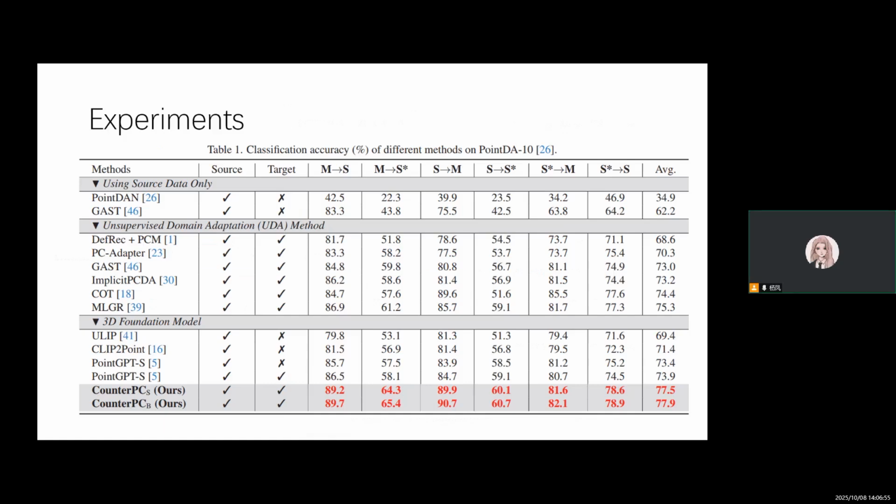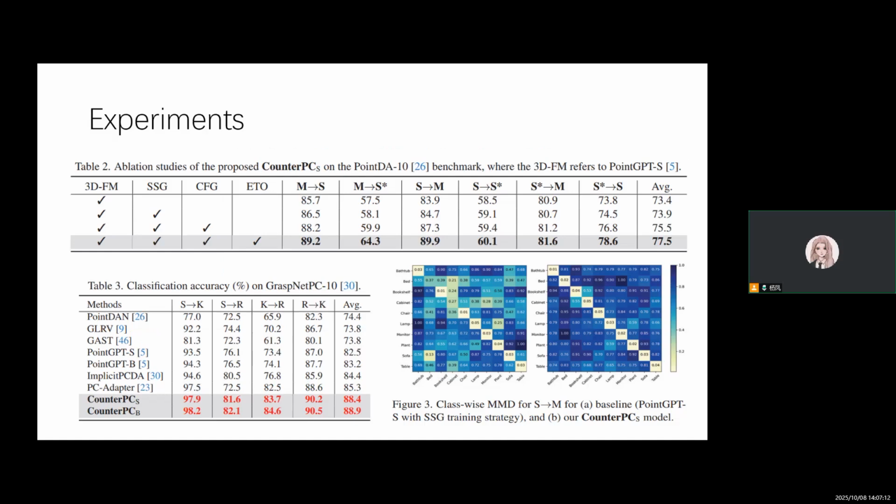We conduct extensive experiments on two challenging benchmarks, Point DA10 and GraspNet PC10. CounterPC achieves state-of-the-art performance across multiple source-to-target transfer scenarios. Ablation studies validate the importance of counterfactual residuals, self-supervised point generation, and class prototype optimal transport. Notably, even when starting from strong backbones like Point GPT, our causal modules yield significant further improvements, e.g., plus 4.1% on Point DA and plus 5.7% on GraspNet PC. This confirms that the gains are not merely due to stronger encoders, but from principled causal design.